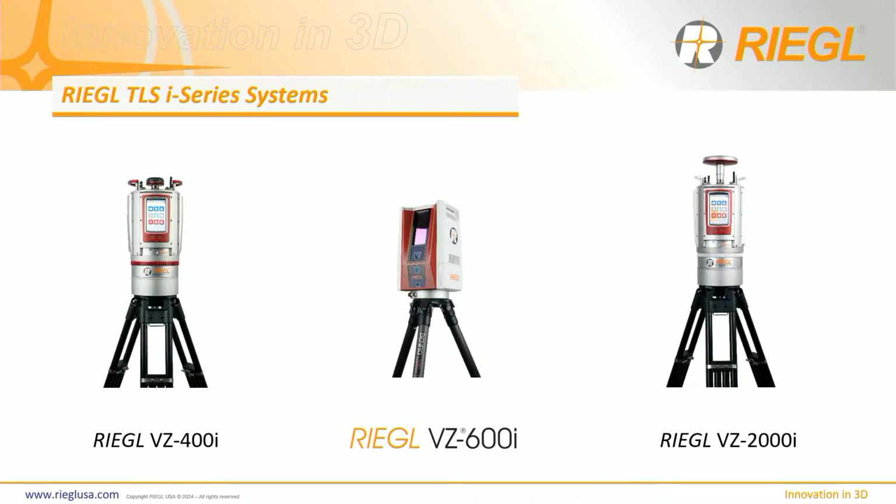But now, to the new lineup, our terrestrial laser scanner is the VZ600i. And this system has changed the dynamic of terrestrial laser scanning. Coming from a background of working at Riegl for the last 16 years, I've seen the challenges, I've seen the changes, I've seen the adaptation stage, and I've seen the limitations of the capability of these scanners.